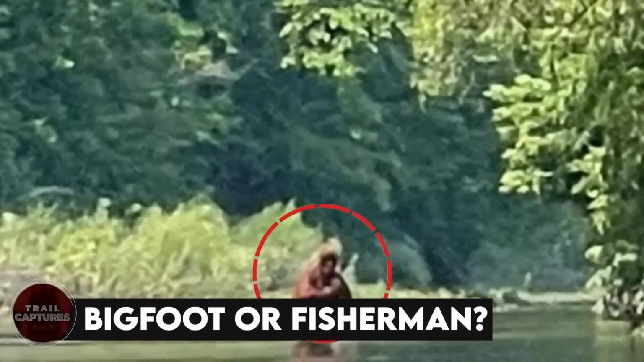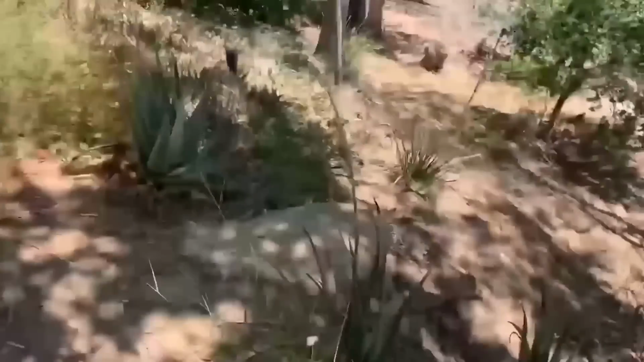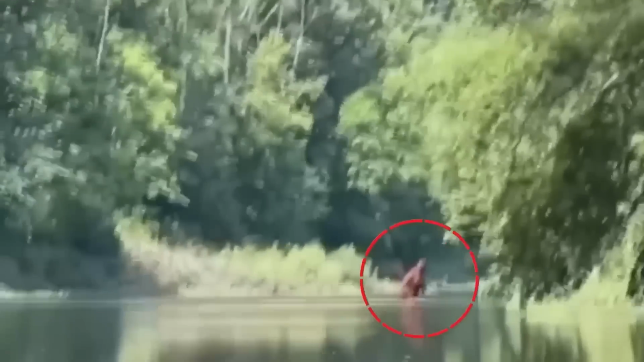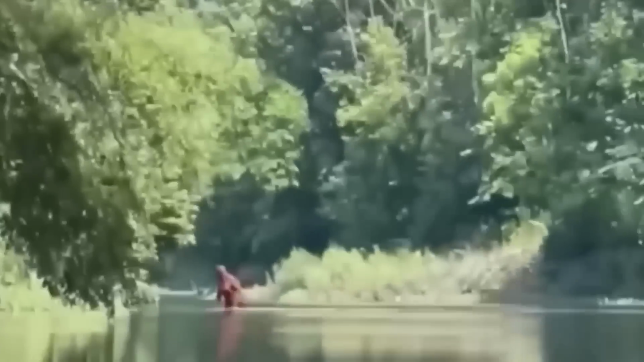Bigfoot, or fisherman. With every step deeper into the wilderness, we come across a strange animal. This time, it's a perplexing sight again. A brown, hairy figure emerges from the river. It is carrying a small animal in its arms. Some people think it is a heavy-set man with a lot of fishing gear and waders on. Others speculate it is a mysterious creature, aka Bigfoot, with a fish in hand.